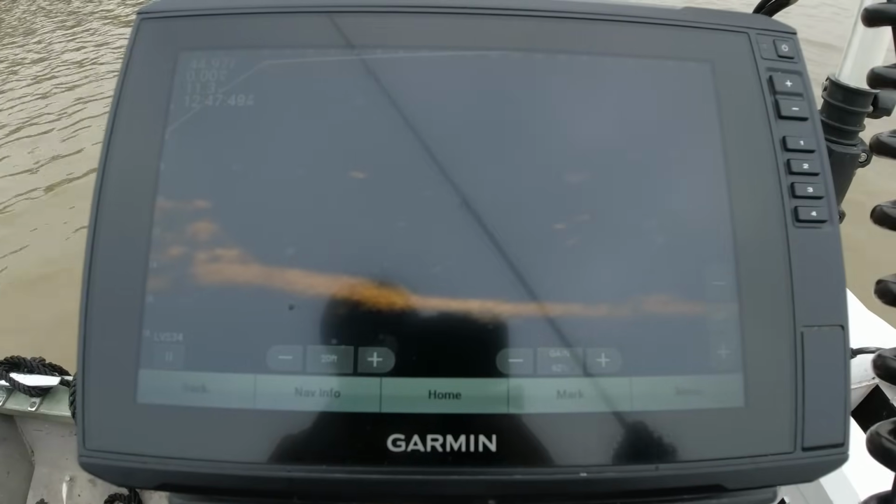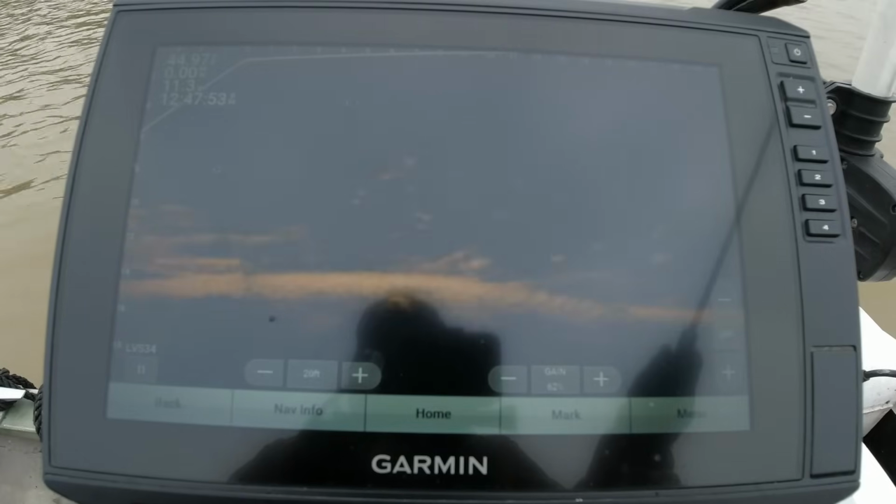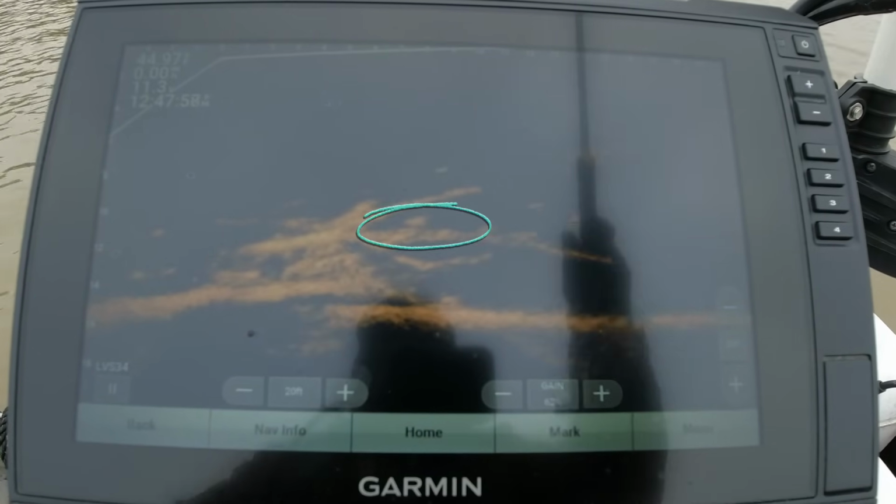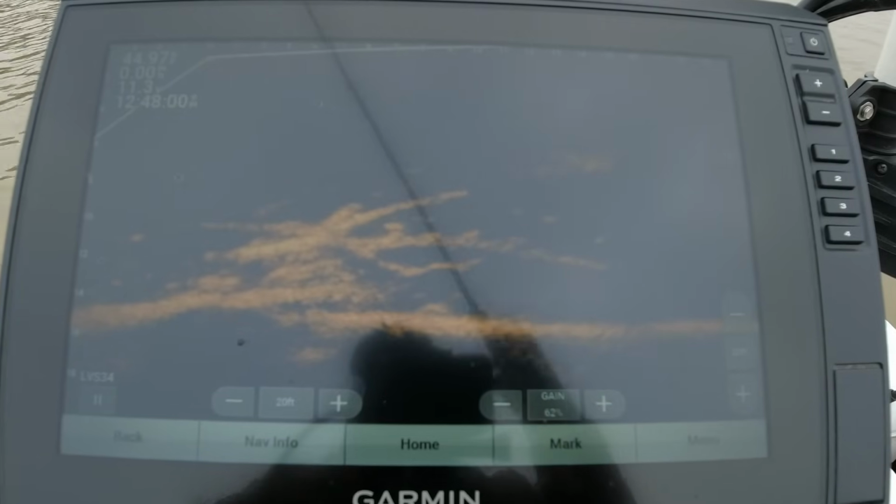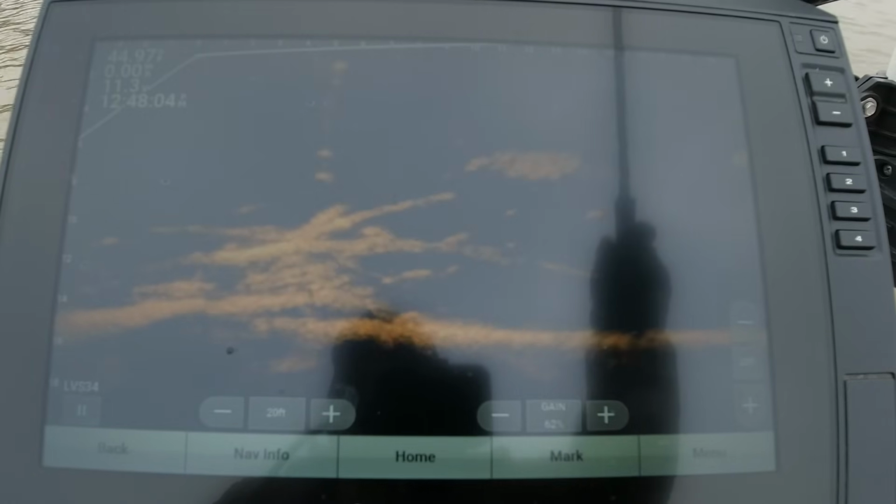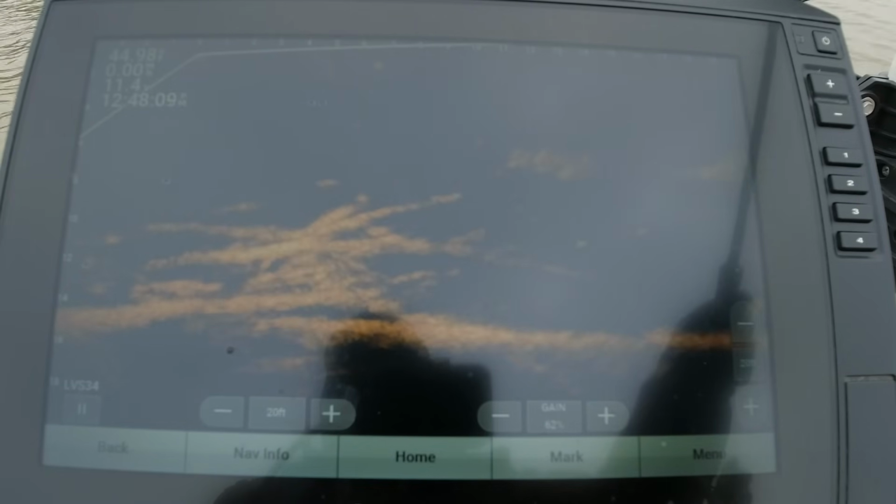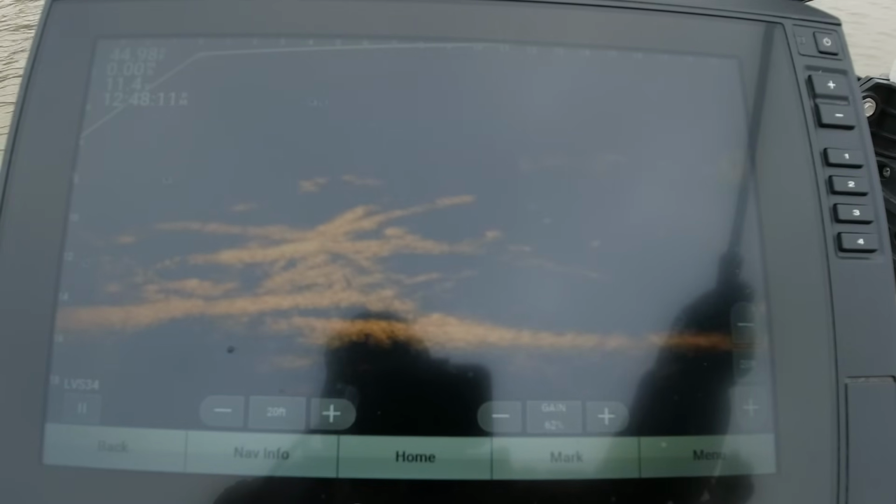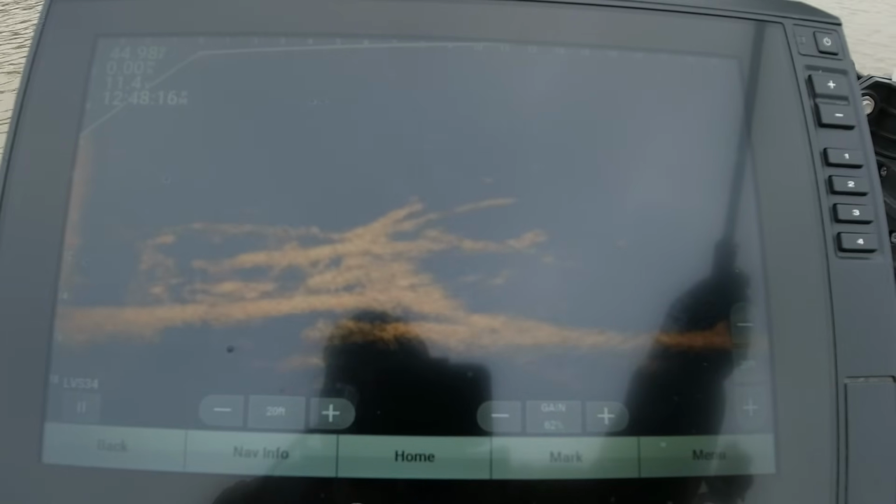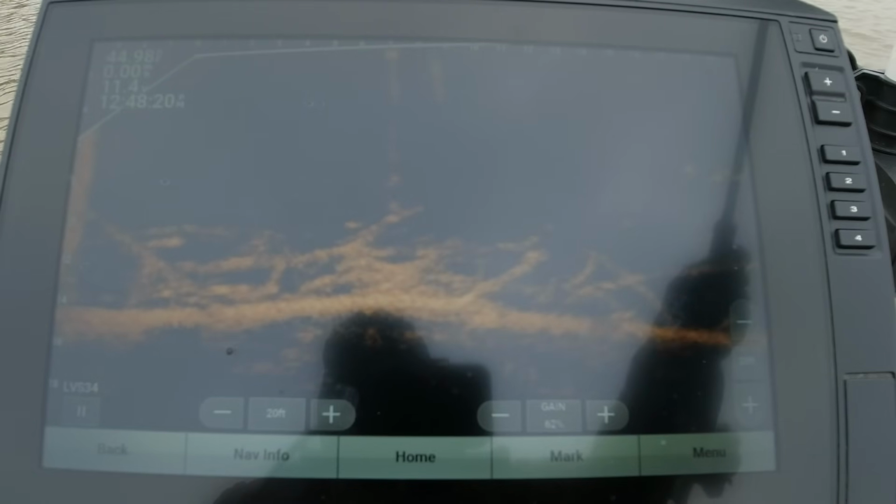Let's see if those other ones are still there. Yeah, I see one right there already. Oh yeah. Get him as bright as I possibly can. See if I can get my jig up under that limb without it getting snagged up. Compensate for the wind.